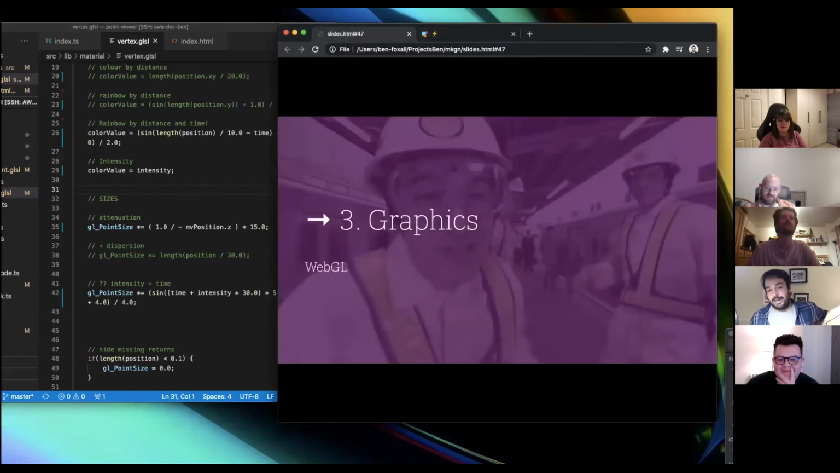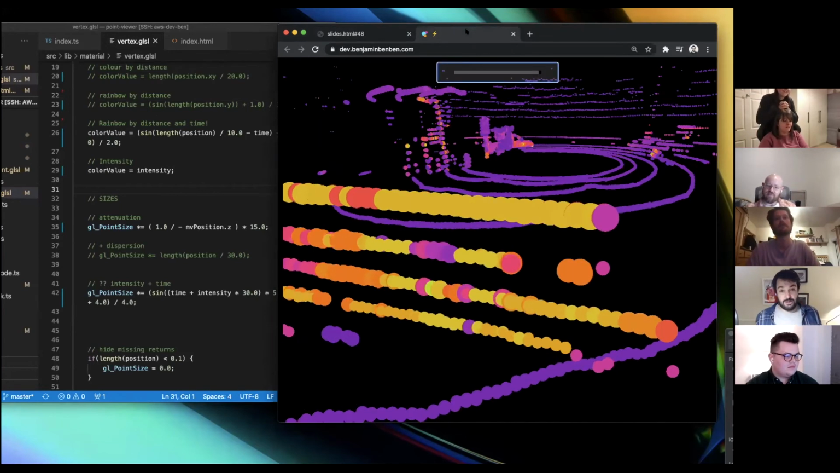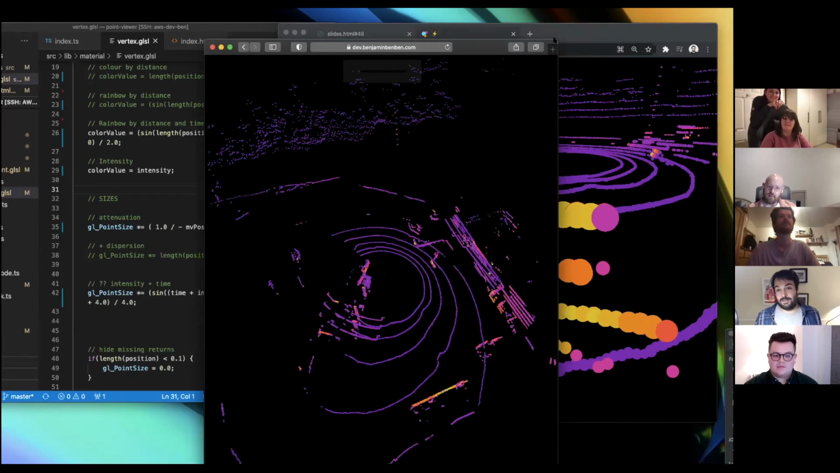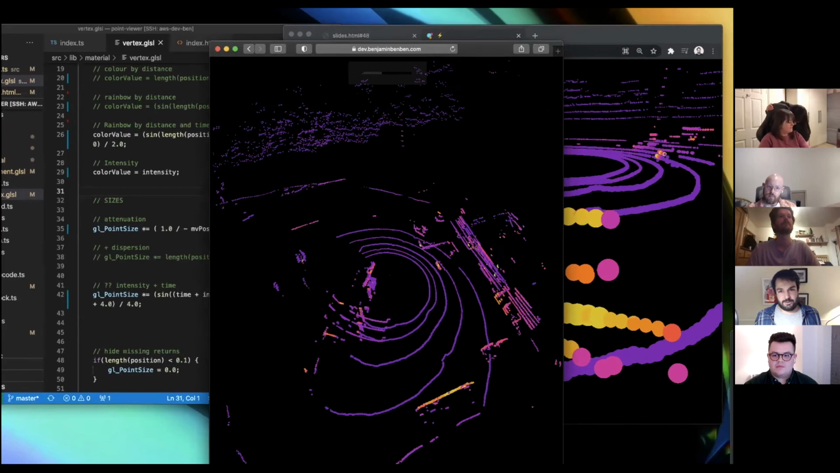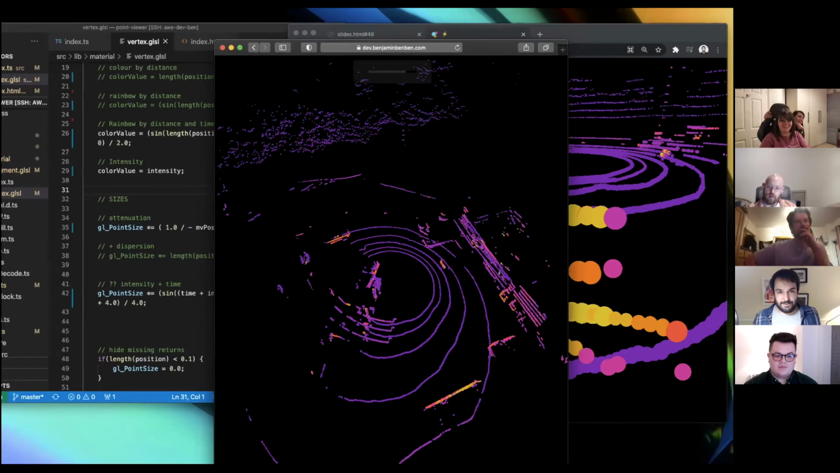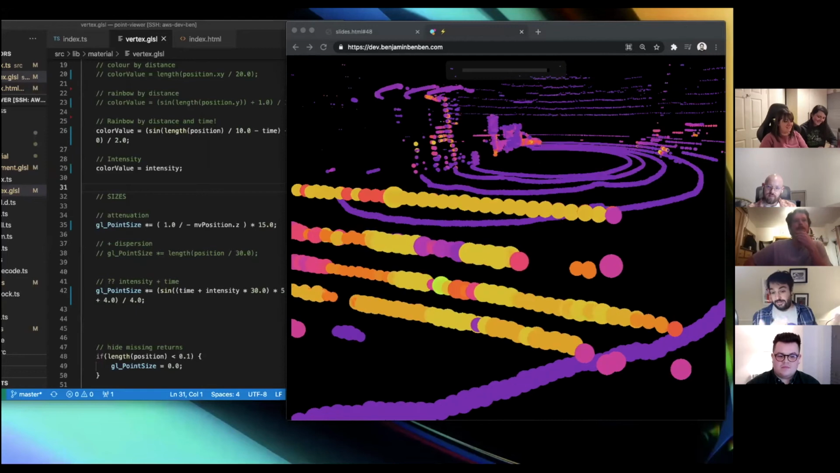Cool. So we talked about WebGL and this pipeline stuff, and I'm sorry for rattling through this so quickly. I've got far too many slides. So I just wanted to quickly end on talking about other devices. The nice thing about the web is that you can open it in different browsers and entirely different devices. This same app works in Safari or Firefox or on a phone or on a tablet.